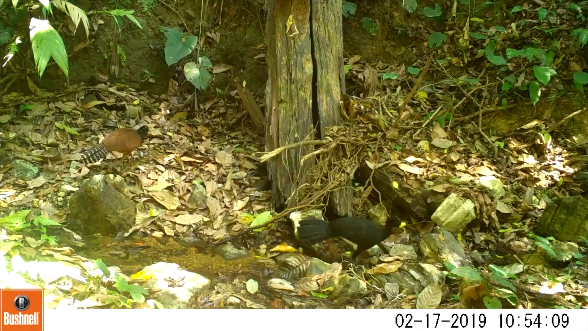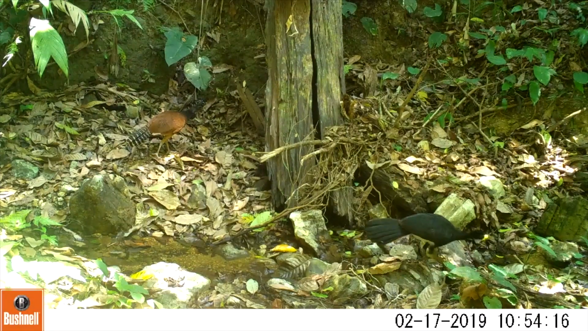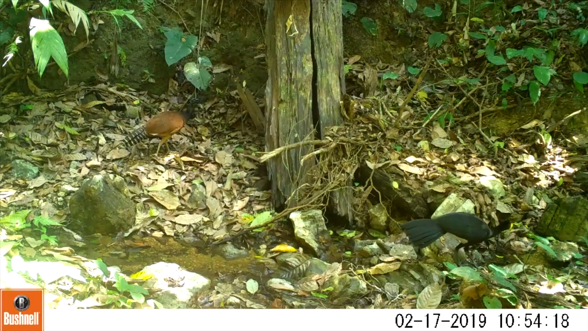Here's the male and the female foraging together along the creek bed. They're opportunistic feeders, eating frogs, lizards, vegetable matter, fruits, things like that.